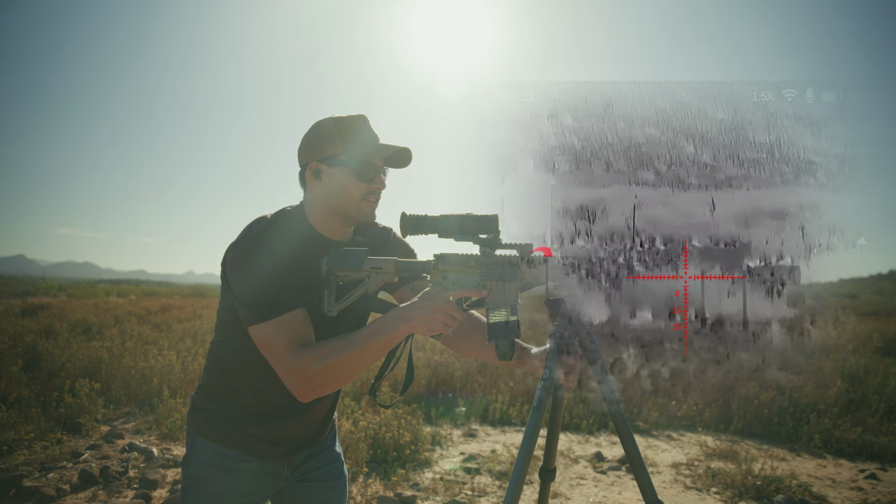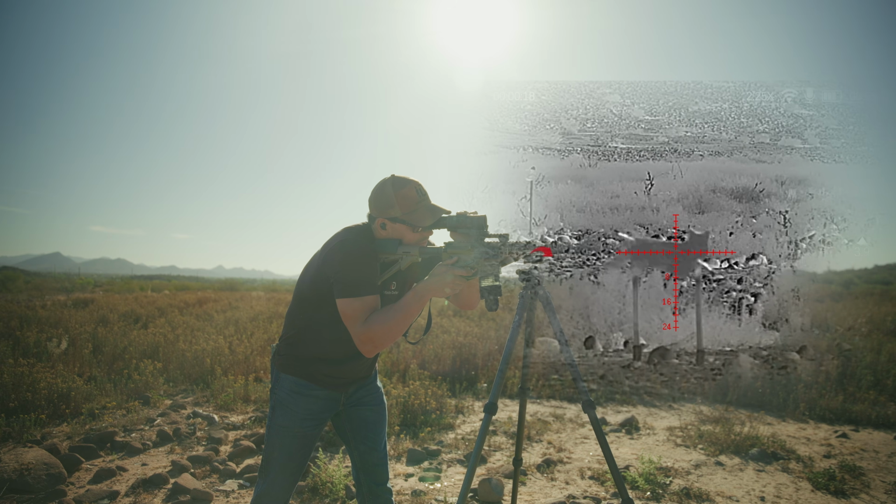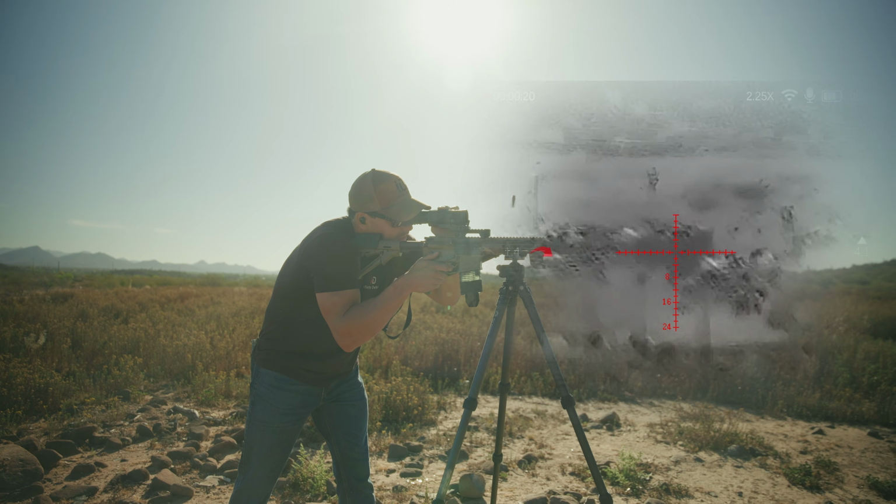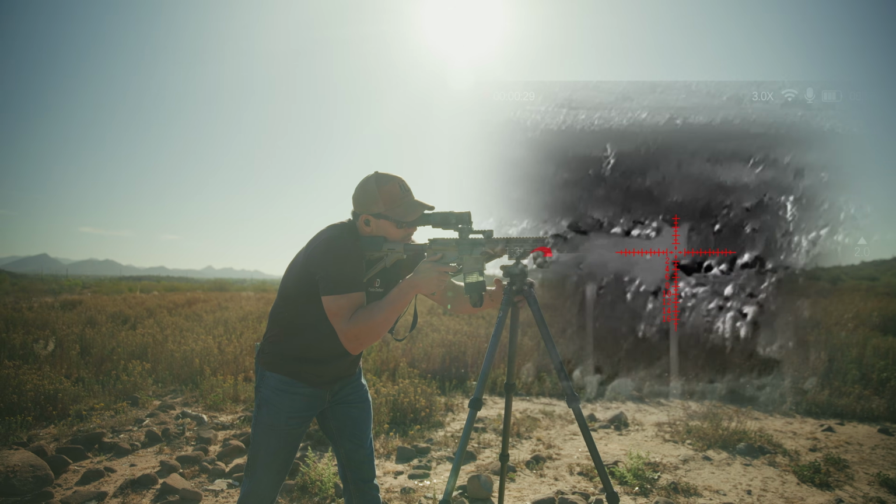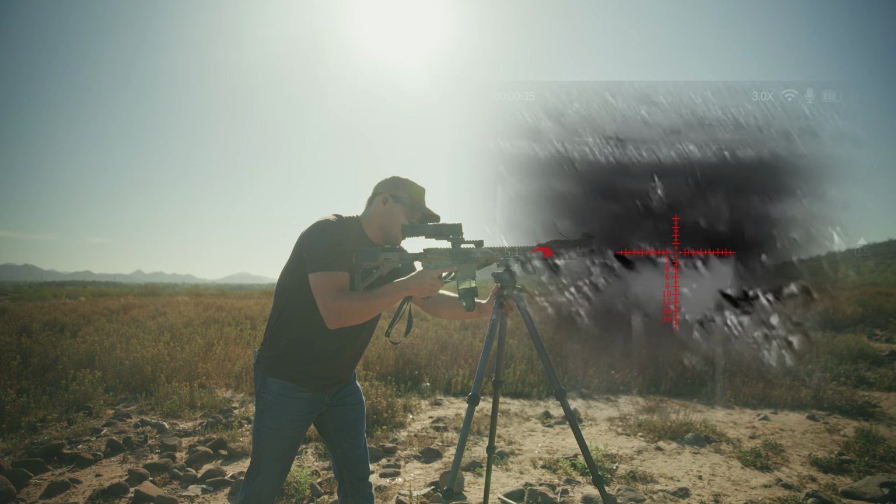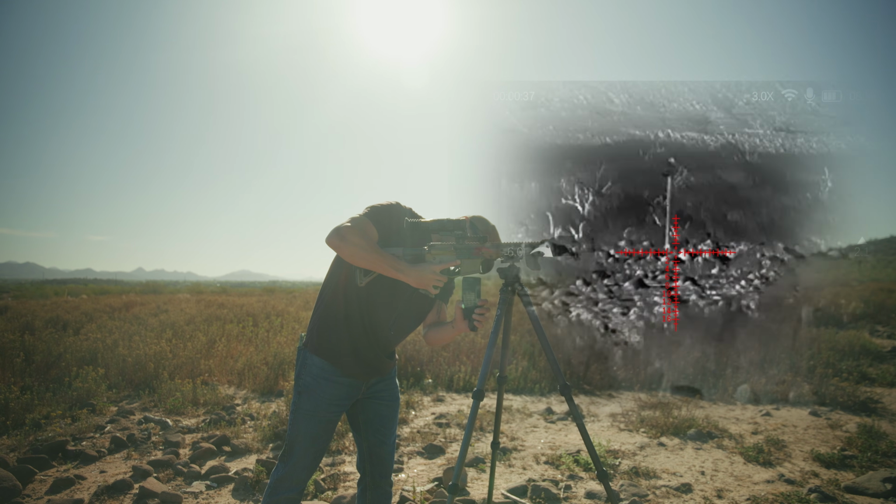So take some shots at the infinity target real quick. We're on white hot, I believe. Or wait, no, black hot. We aren't on black hot, let's go to white hot. So infinity target looking great. So you can see those hits precisely. I don't want to run out of ammo here.